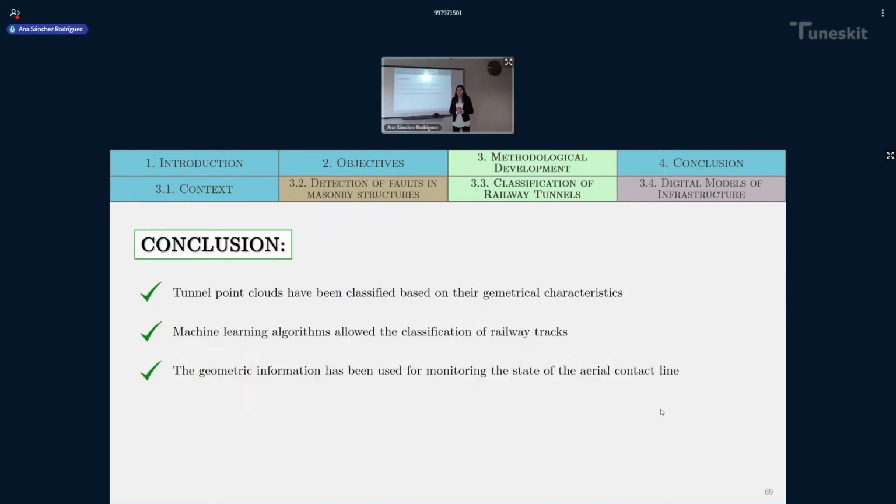Okay, with this, I put an end to this section of the 3rd chapter of the presentation. And as a conclusion, I can say that I have created methodologies for obtaining classified point clouds of tunnels, and moreover to perform the inspection of the catenary, the contact wire, the power line of the tunnels.